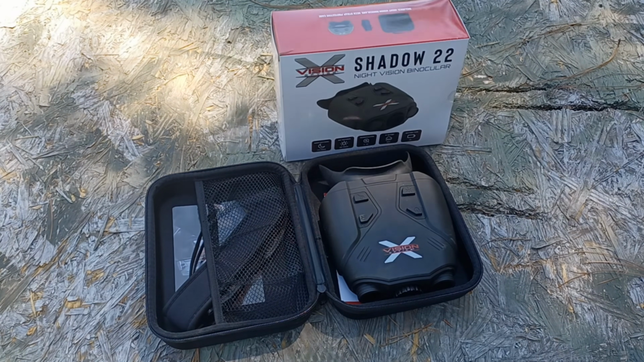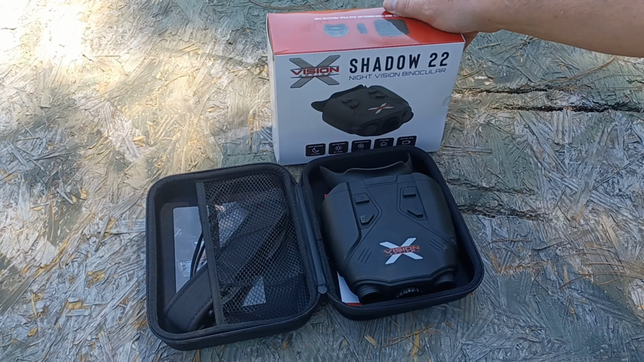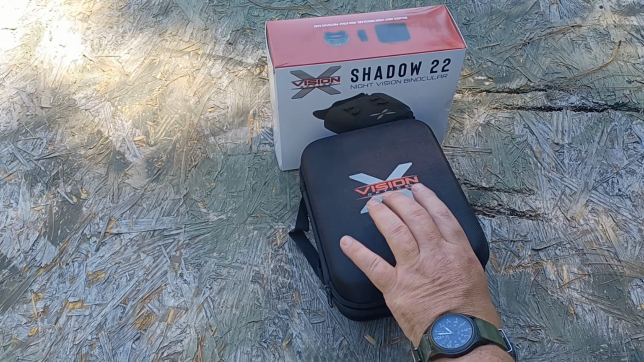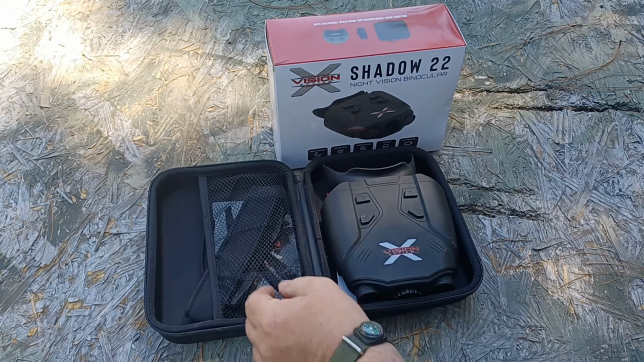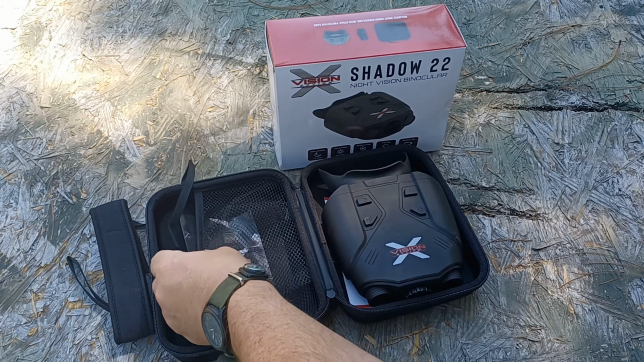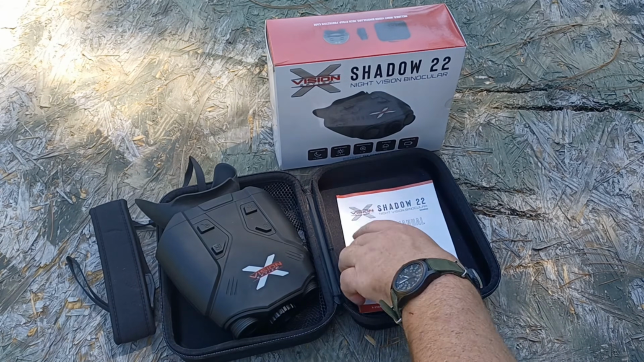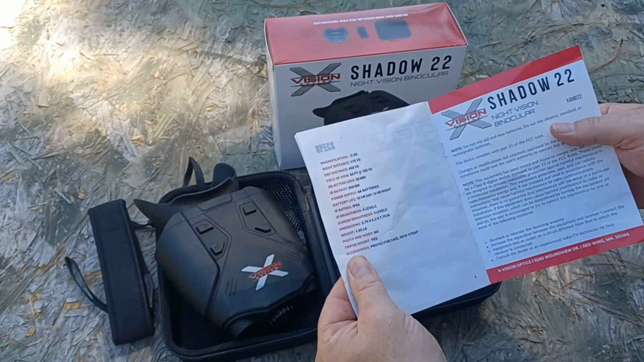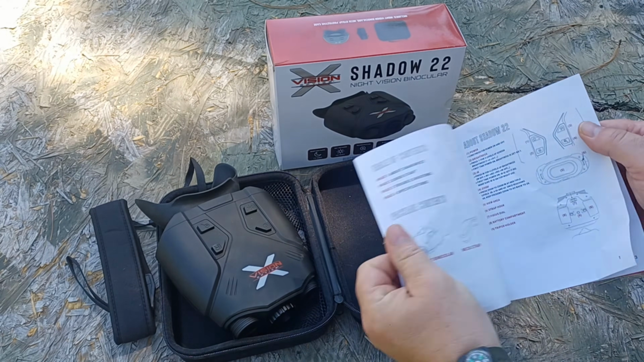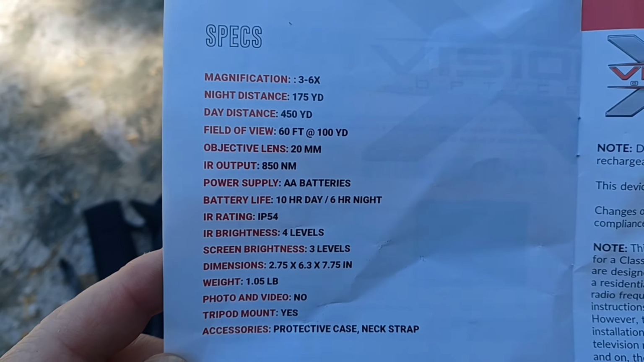Today we are taking a look at the XVISION Shadow 22 night vision binoculars. This is the case it comes in, a real nice zipper-up case. It's kind of hard-sided. Comes with a sling, some documentation over here, an owner's manual right here, and it has the specifications listed right here.